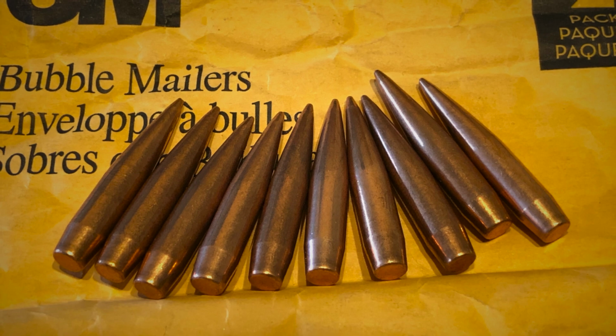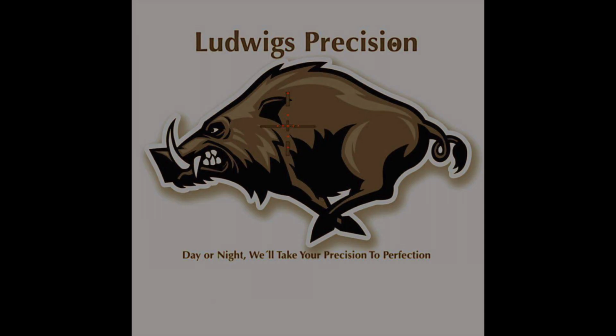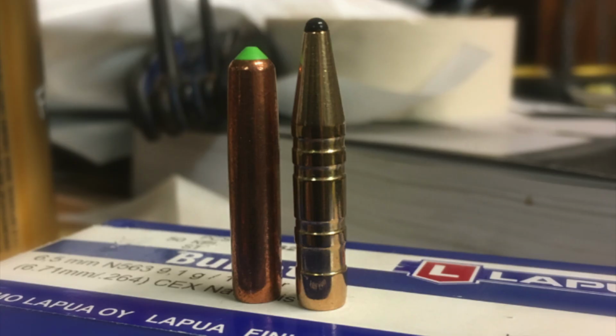Finally, I'll be getting behind the Sierra 150 grain SMK sent to me by Jeffrey in California. Heinrich of Ludwig Precision, who sent me the Lapua Naturalis, is sending me one of the most aggressive bullet designs I have ever seen, called the Fox Hunter.